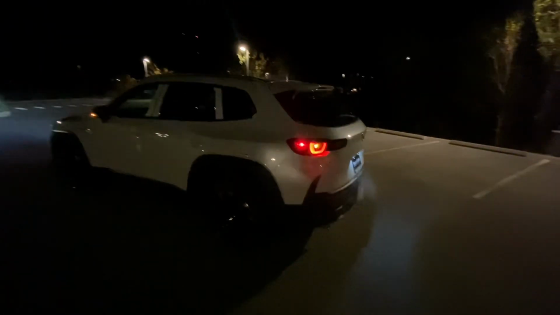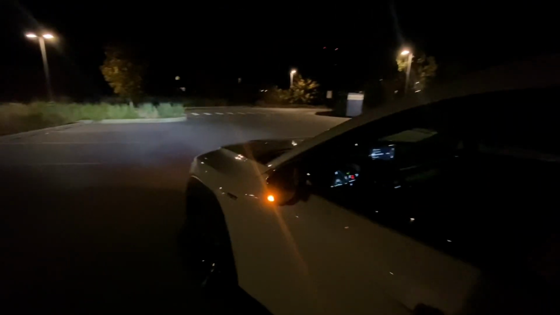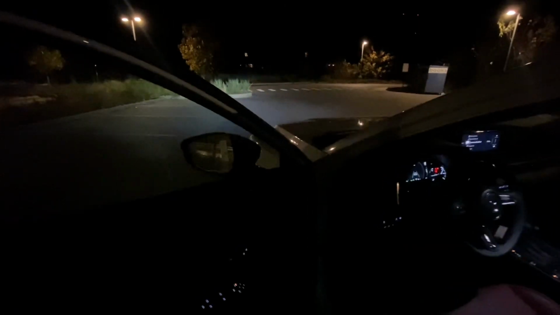Another thing that this car doesn't have, just to point out, front and rear parking sensors. That is another thing that it is missing. So a few weird omissions by Mazda, but again, if you don't care about those things, you should be all good. It does have the upgraded Bose audio system. You do still get power folding mirrors on this vehicle as standard at this trim level.